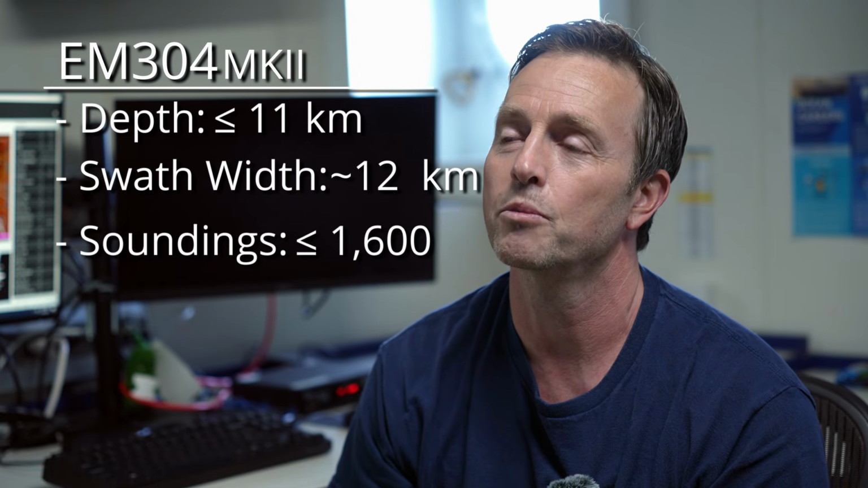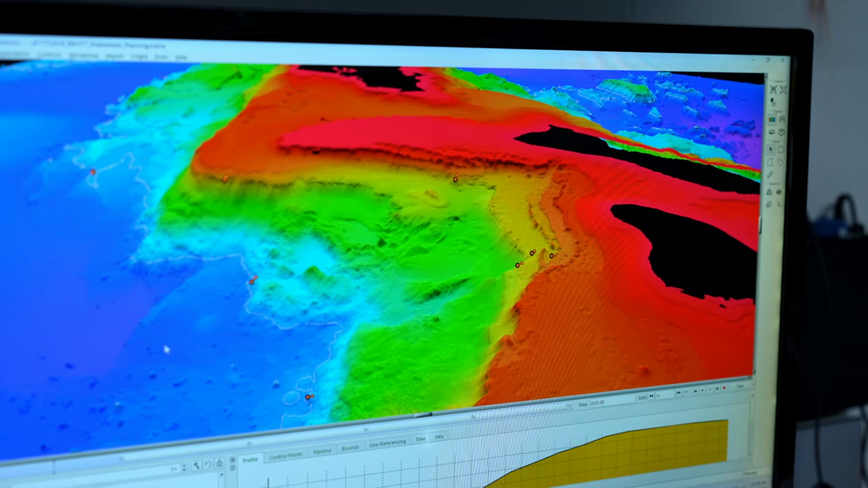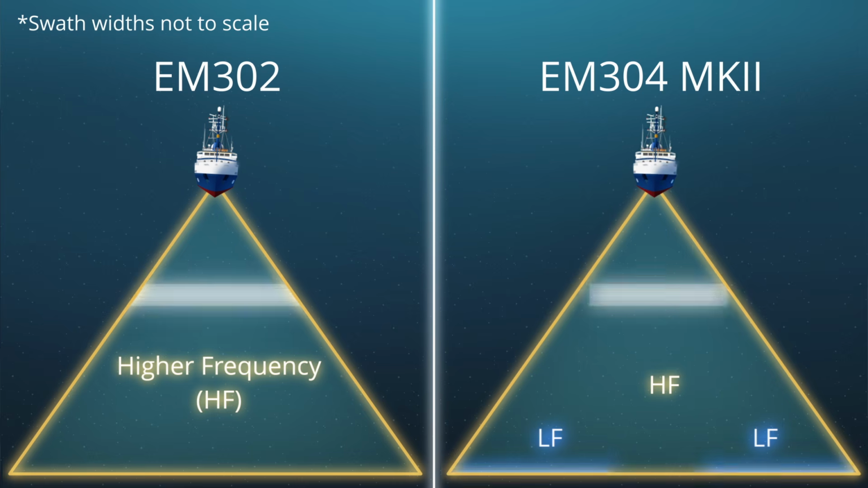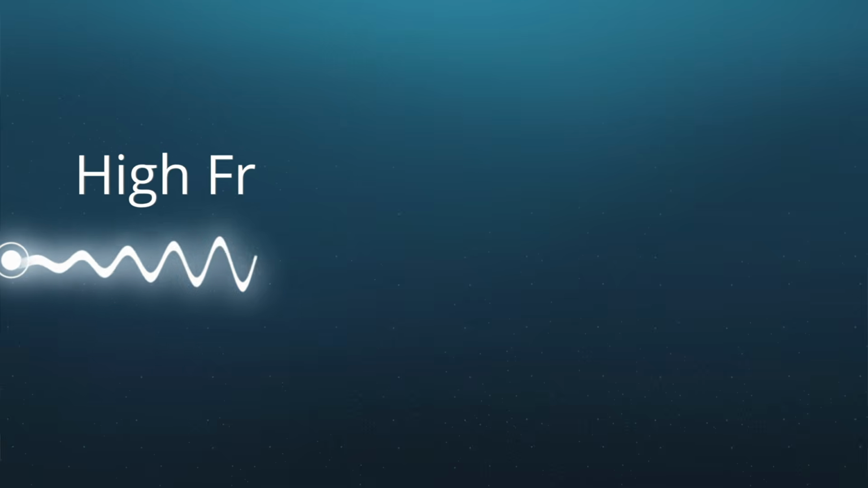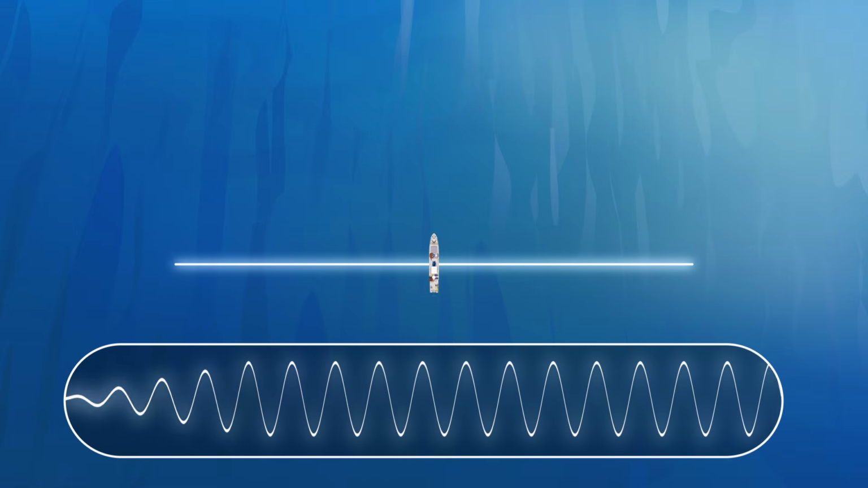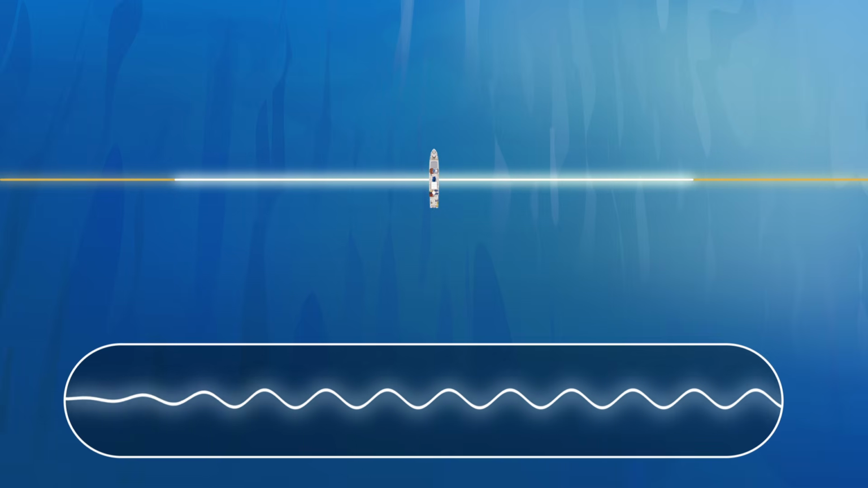This year we put in the EM304 KONGSBERG multibeam sonar, which is really a state-of-the-art sonar for mapping deep ocean areas like Nautilus explores. One of the main differences between the two systems is that the 304 has lower frequency capabilities in the outer beams of this swath of sound. In sonars, the lower the frequency, the further it can travel in water. So what they've really done is slightly lower the frequencies in those outer beams. They can go out further in either direction, get echoes back, and you can map a broader swath of terrain as we make a pass with the ship.